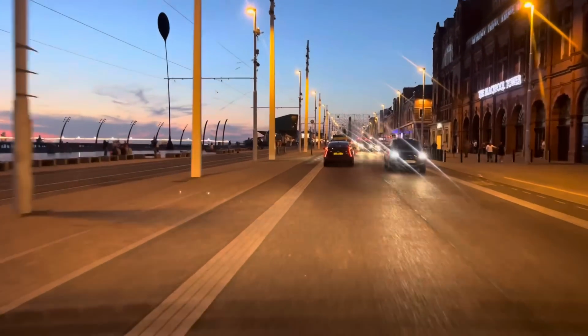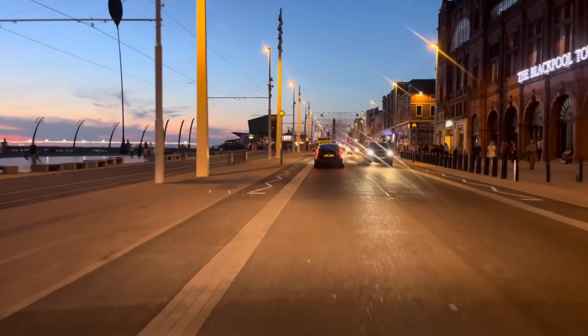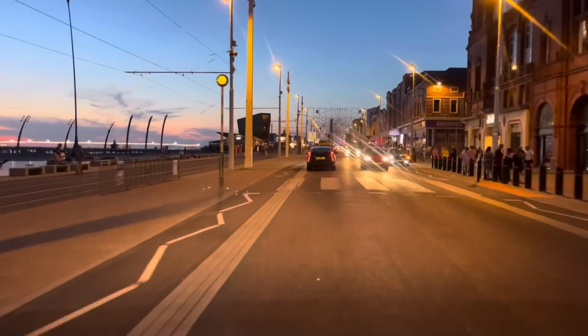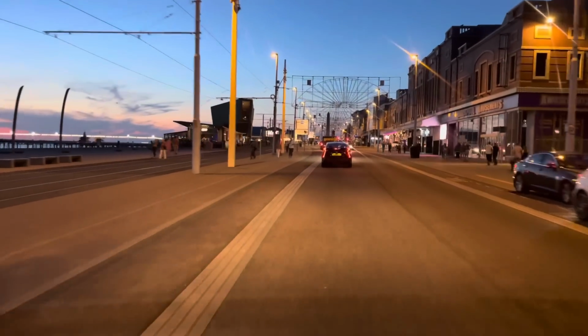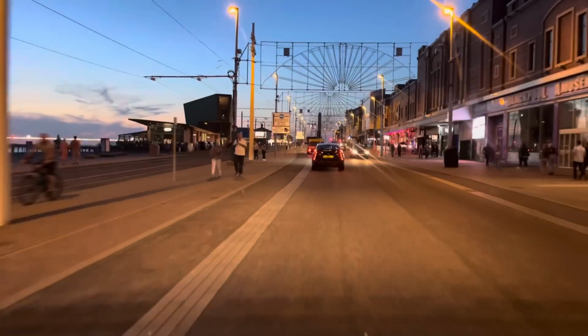Loads of people sat outside the Albert and the Lion. Just going past the Blackpool Tower now. Comedy Carpet on the left hand side. On the right hand side, that building there used to be the Lewis's department store.